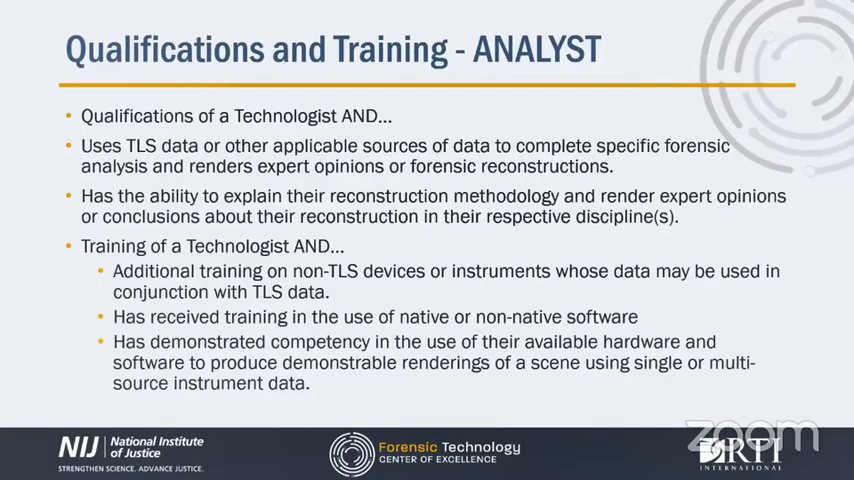Also, an important note is that qualification as a TLS analyst does not replace or supersede a robust training and mentorship program in the relevant reconstruction disciplines. The use of TLS data and the use of a TLS instrument is merely another tool for the reconstructionist to employ when performing their work.